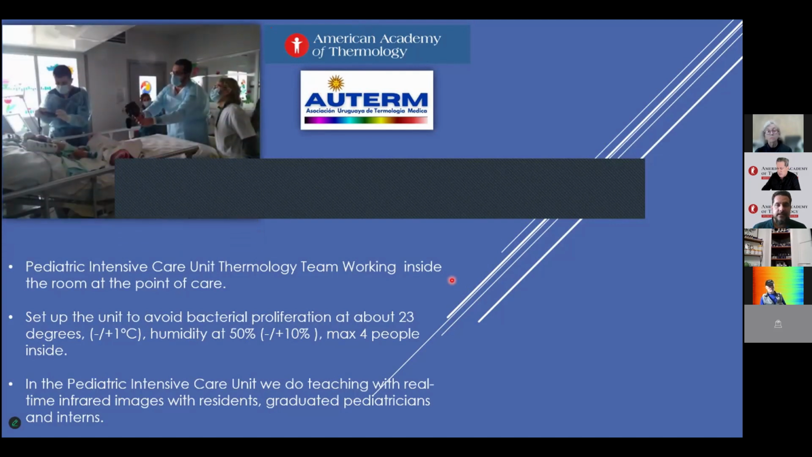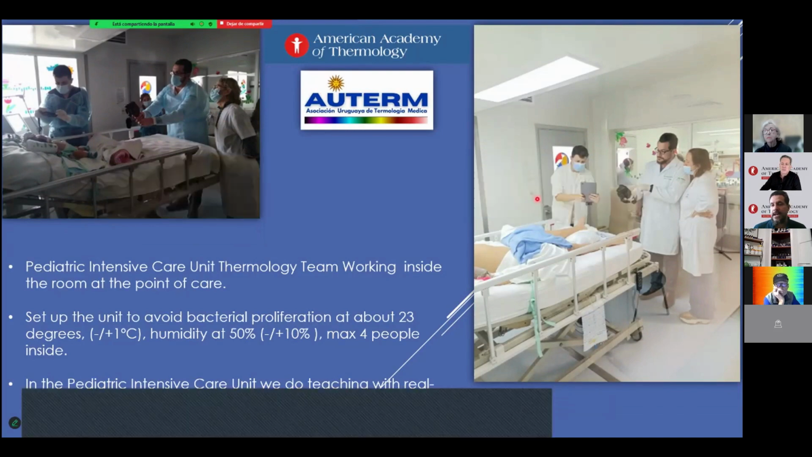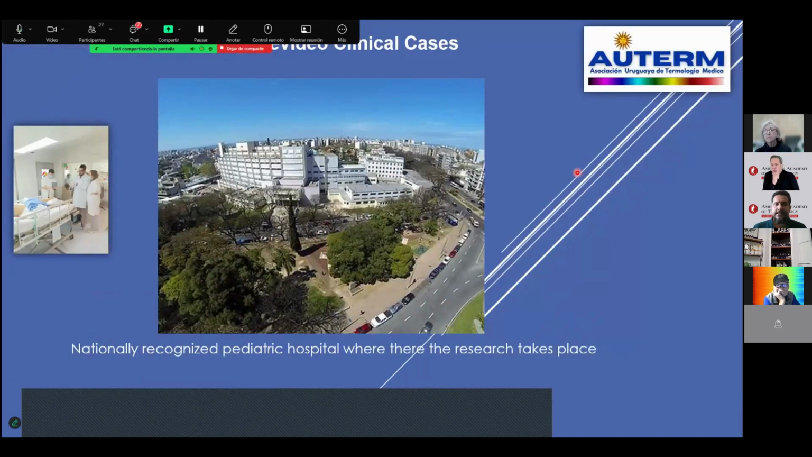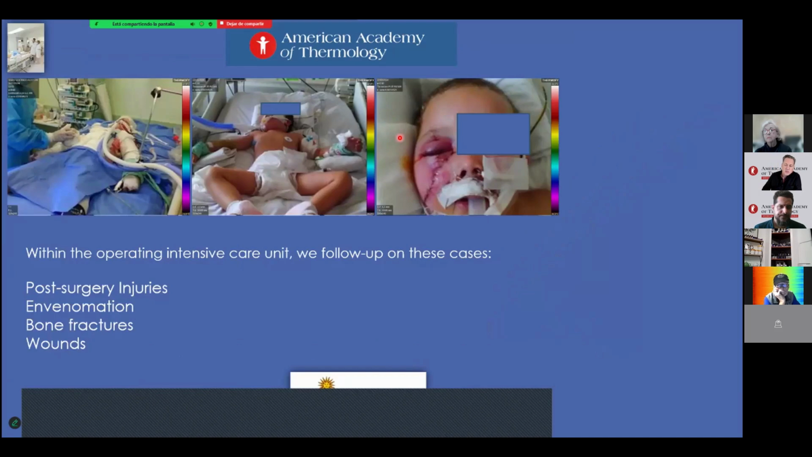Look at that. This is one professor, and we researchers inside the room. Here we took pictures with the residents and interns. See there the other side outside the unit. This is our pediatric reference hospital in Montevideo, Uruguay, where the research takes place.